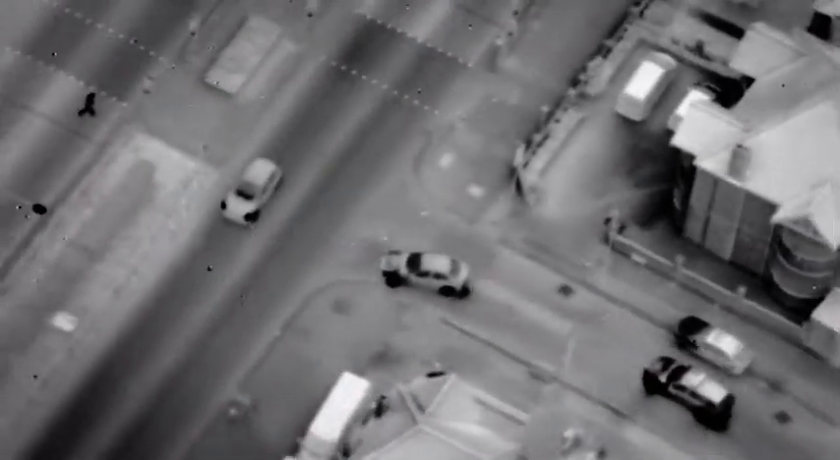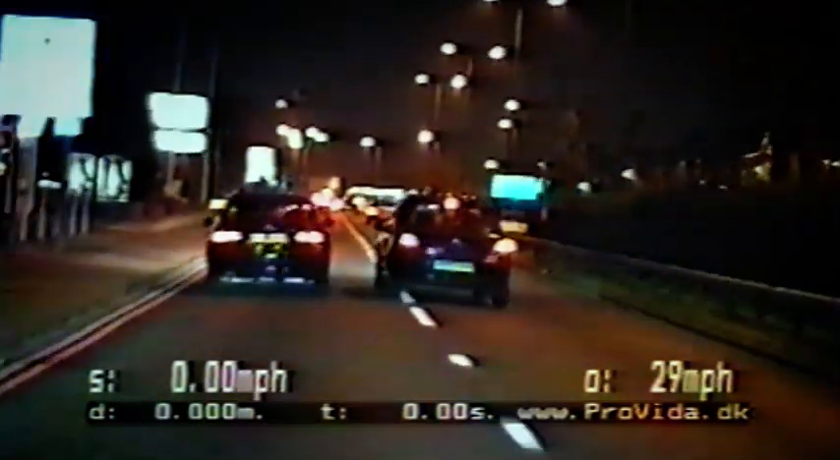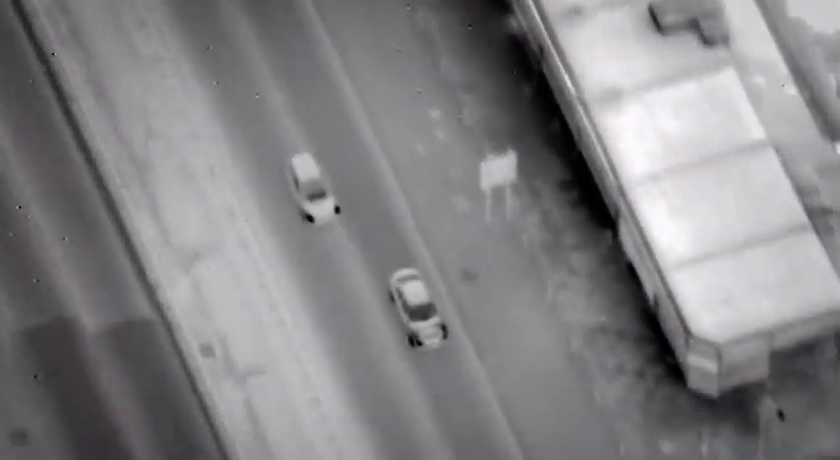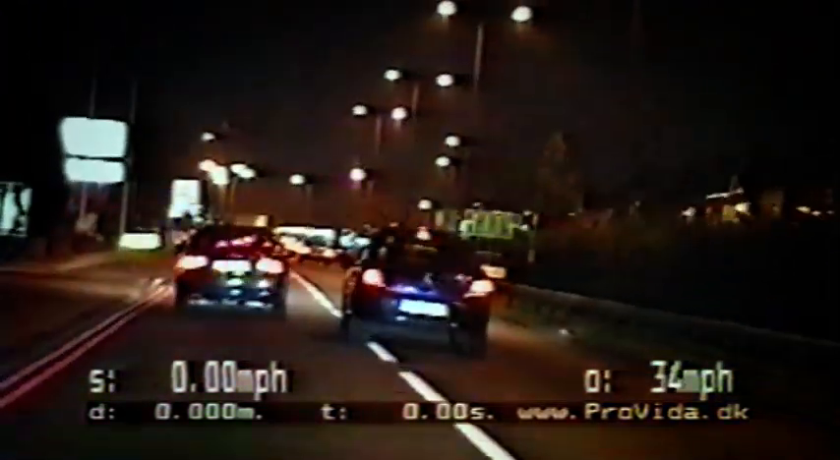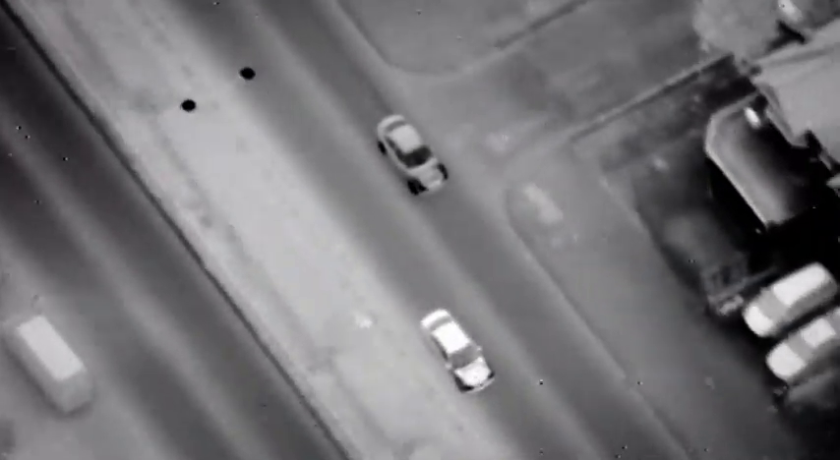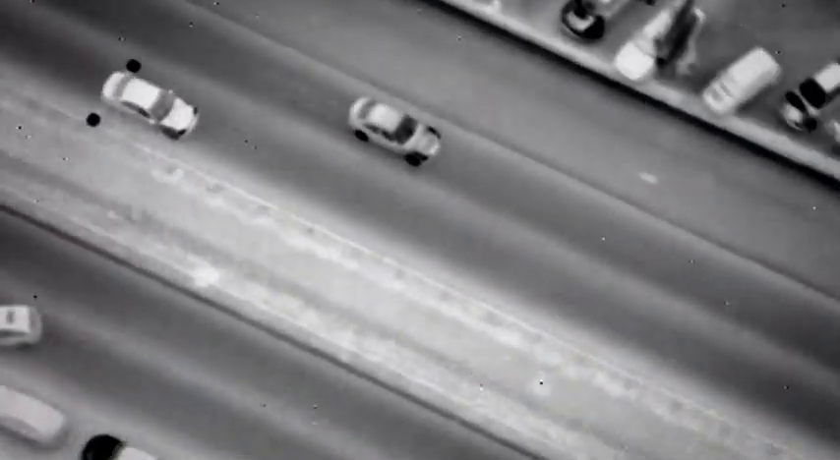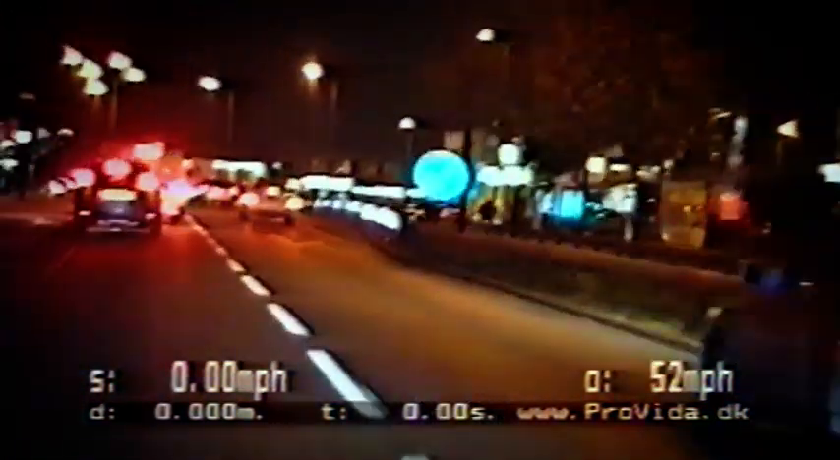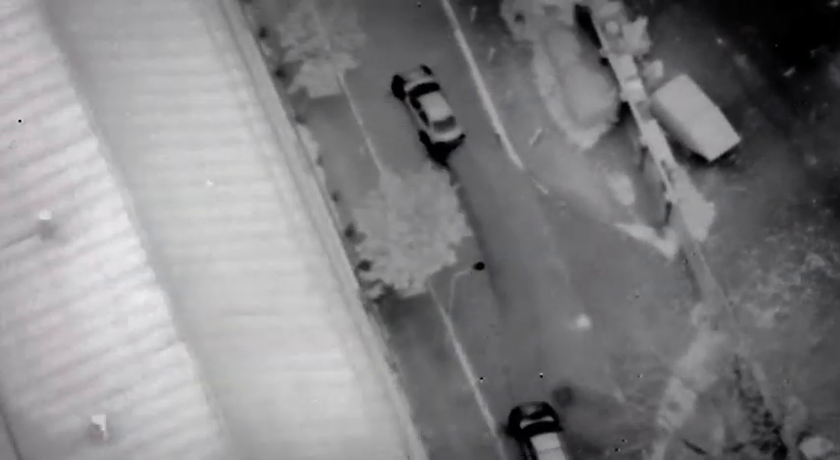Traffic units equipped with video are also after the BMW, and it's now clear that this is going to be a serious pursuit. Near side lane, he's blocked by traffic, stand by. And a dangerous one. Yeah, he's on the Eastern Avenue now, heading southbound. Lane 1, he's going left. The escaped prisoner has made a mistake. Stand by, Springfield Drive. A dead end for him.